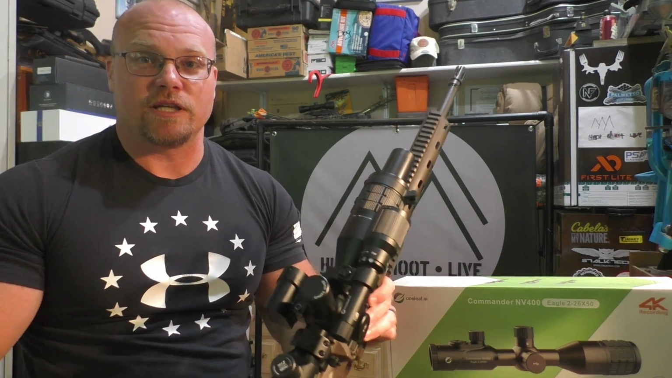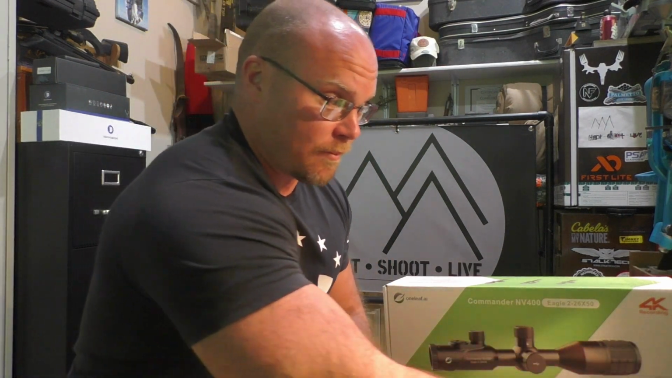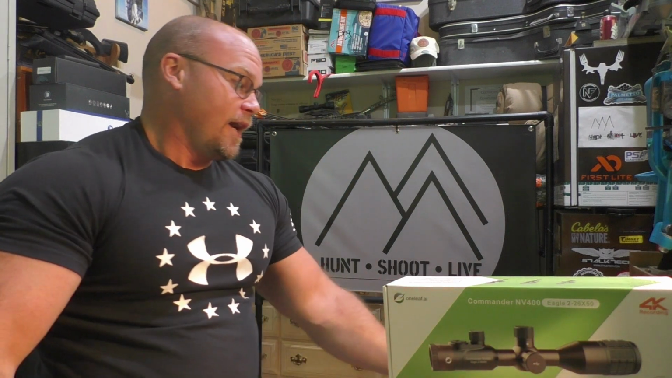You've got a really nice, clear image overall at nighttime and in the daytime. This thing, and I'm not going to get into the NV400 that I had previously done a review on. Just suffice it to say, they addressed any of the shortcomings or long-term dislikes that I ended up having with the NV400 even after I did that video.